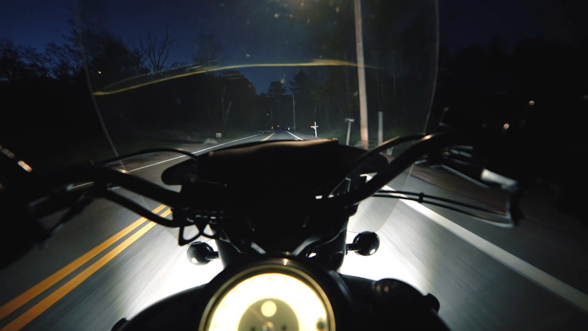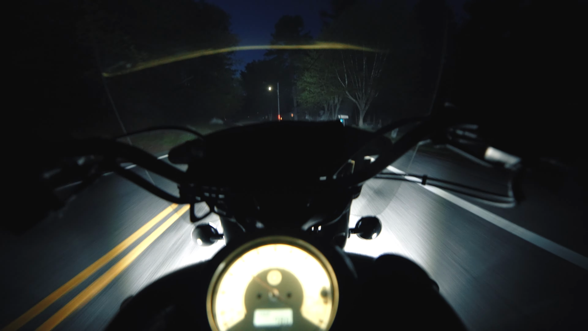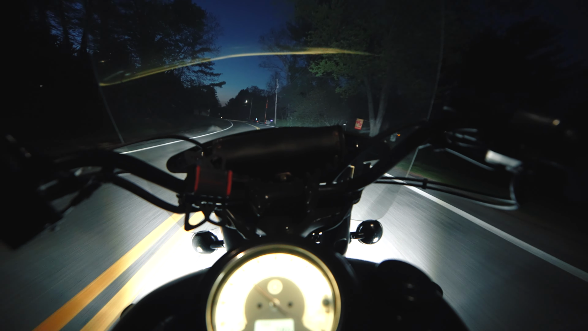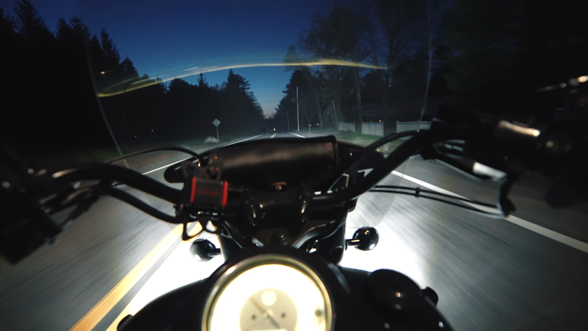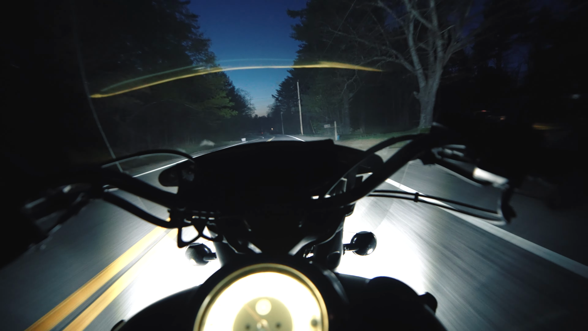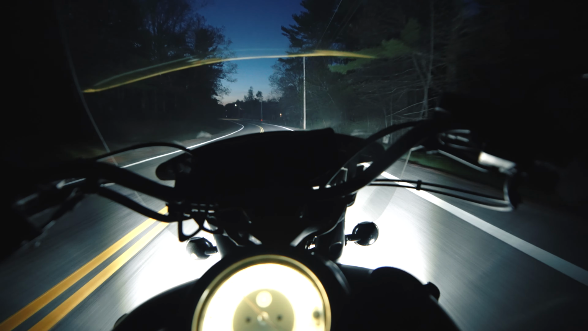I really think that with me making the channel more serious and doing a lot more riding, investing in some gear is going to be important to be able to ride longer, safer, more comfortable. So that's the plan. But to get back to the original point, riding in the north is tough. Riding at night in the north is even harder.